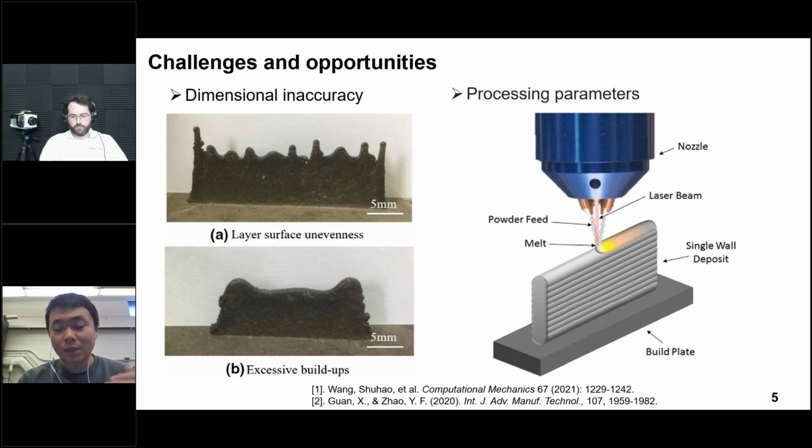The LDED process always fabricates components through a layer by layer mechanism, which means that if we can find the optimal processing parameters for fabricating single layer melting tracks, we can guarantee the quality of the fabricated thin walls. To achieve that goal, we carry out high-speed experiments to investigate the influence of different processing parameters on the quality of the fabricated thin walls.